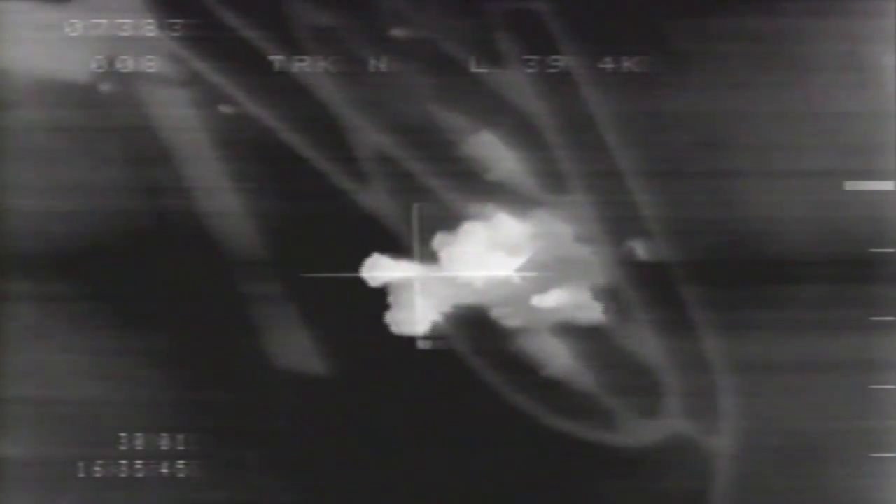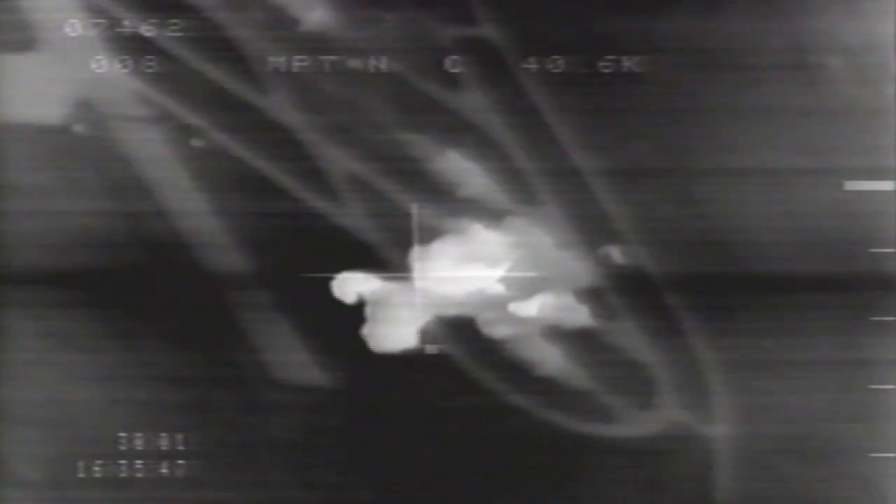I got it. Right to 252. Okay, I'm looking outside now. Just trying to determine if he's north of the target. Okay. About 20 miles. We're good to go. Lasers on. Spike base plus 17. Okay, we got AAA blowing up below us. Okay.